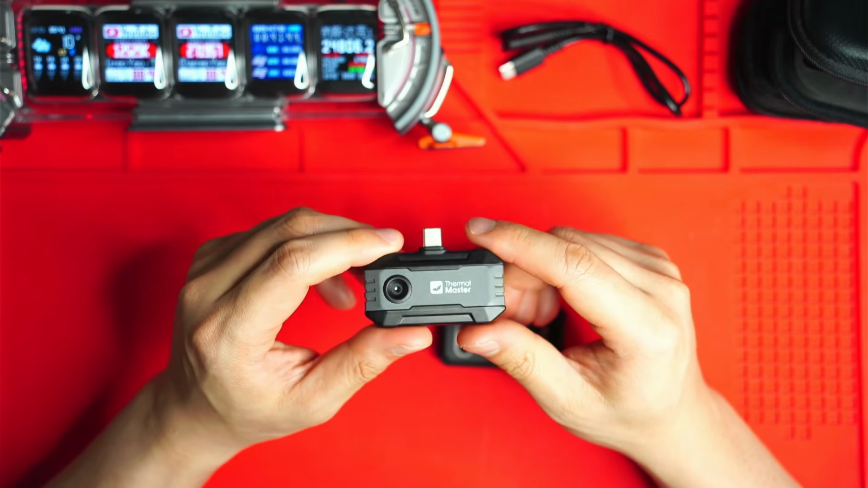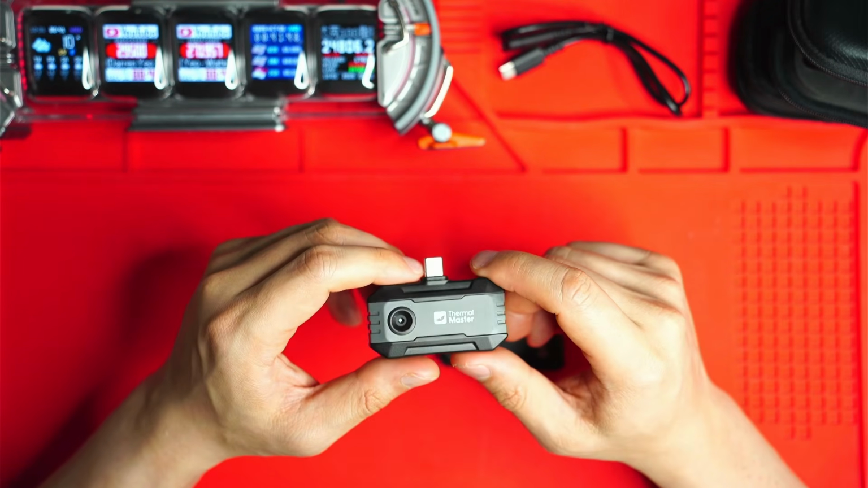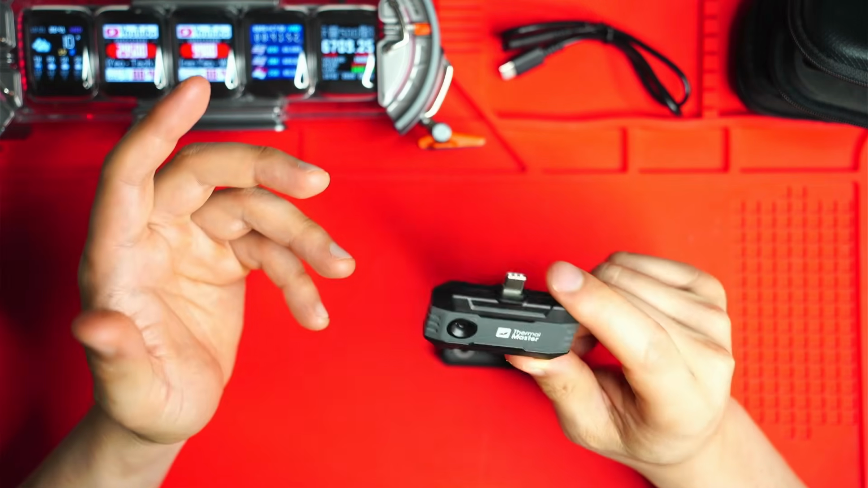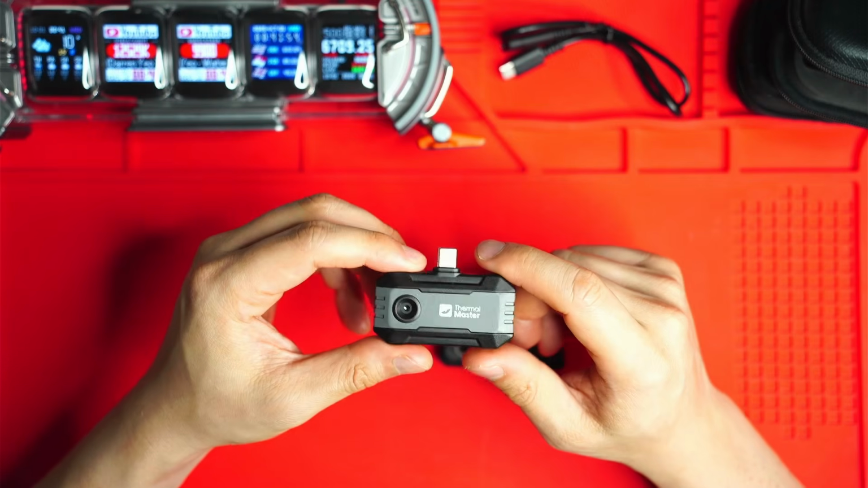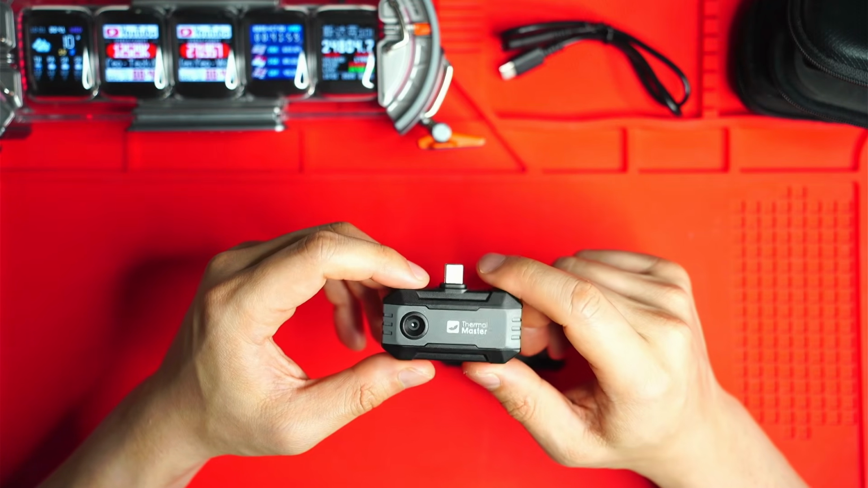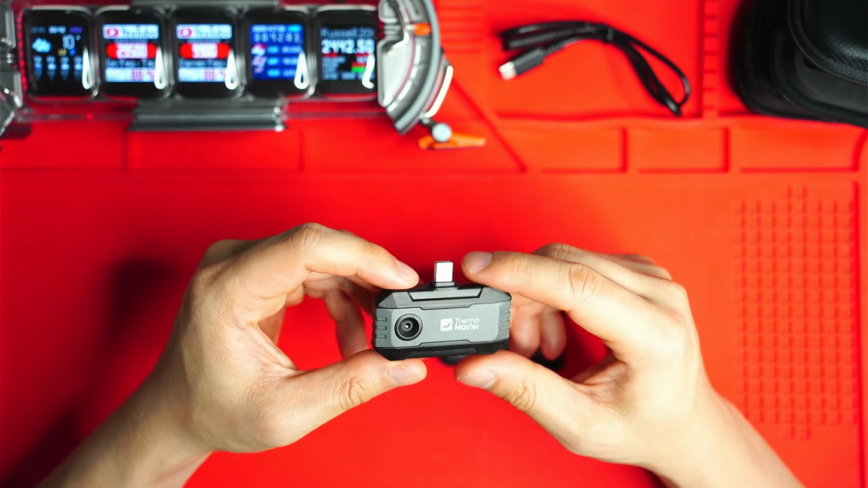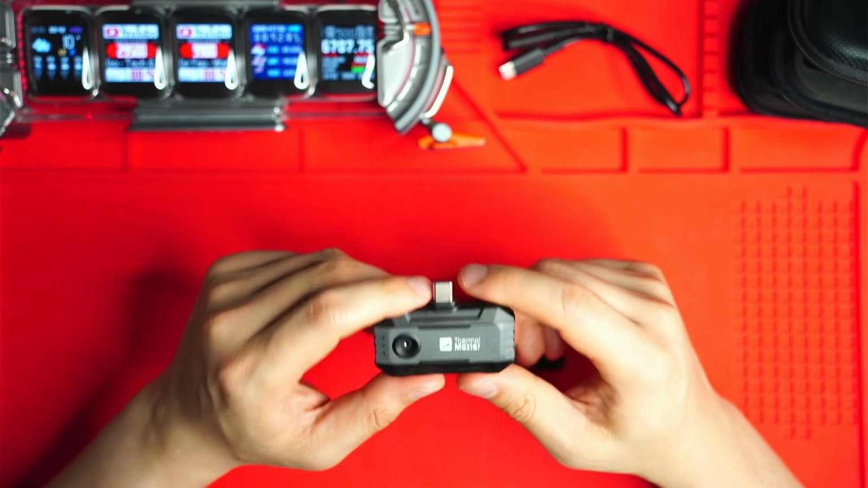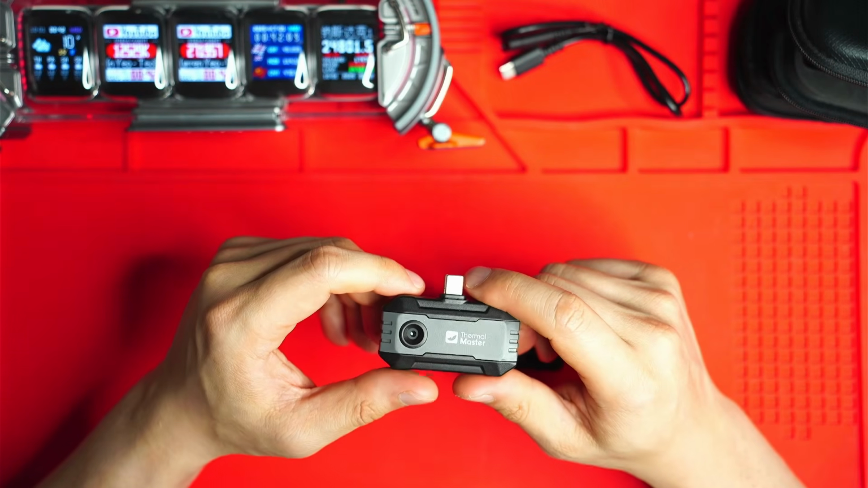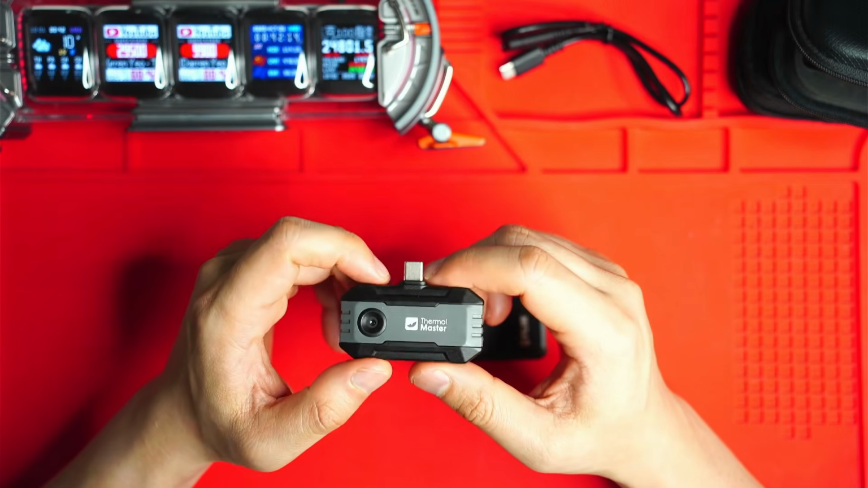So let's start with the P1. The first pro is the lower cost. The P1 is about a third to a quarter of the price of the FLIR One Pro. That's pretty significant if you're on a budget, especially when the specifications are quite similar. The second pro is the wider temperature range, so you can measure up to 600 degrees Celsius compared to 400 degrees Celsius with the FLIR One Pro.